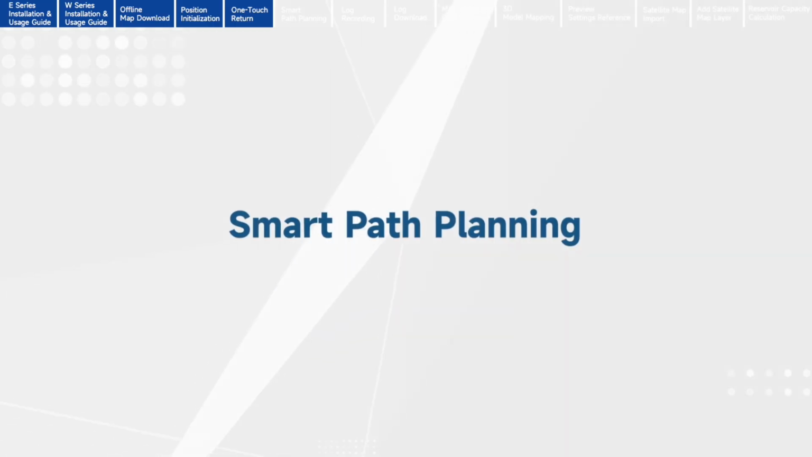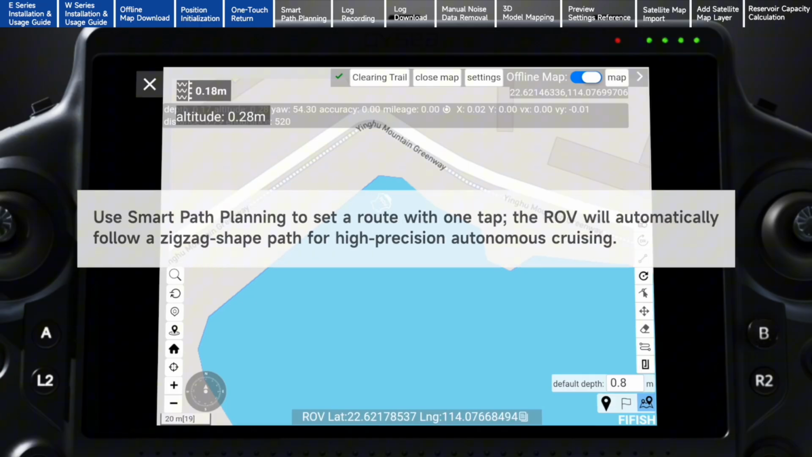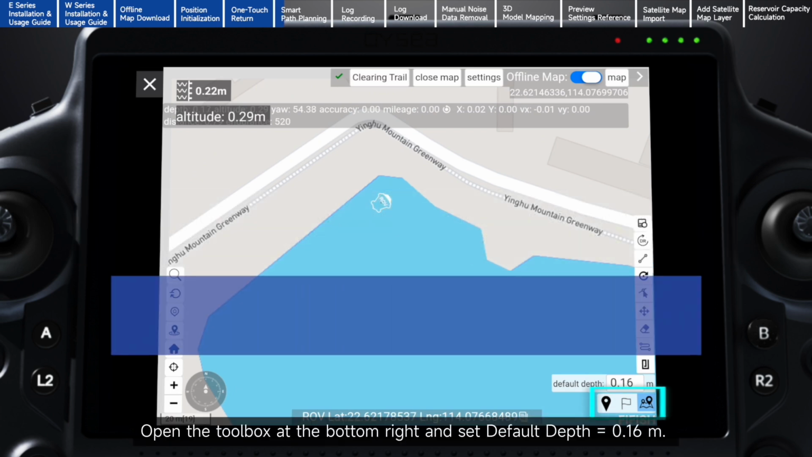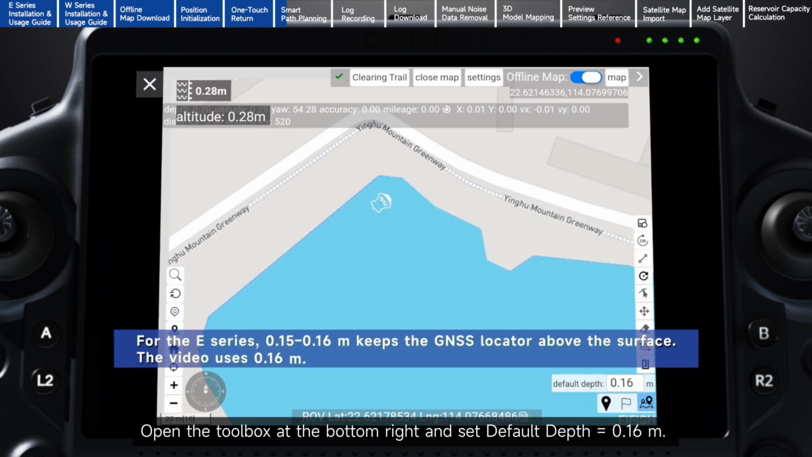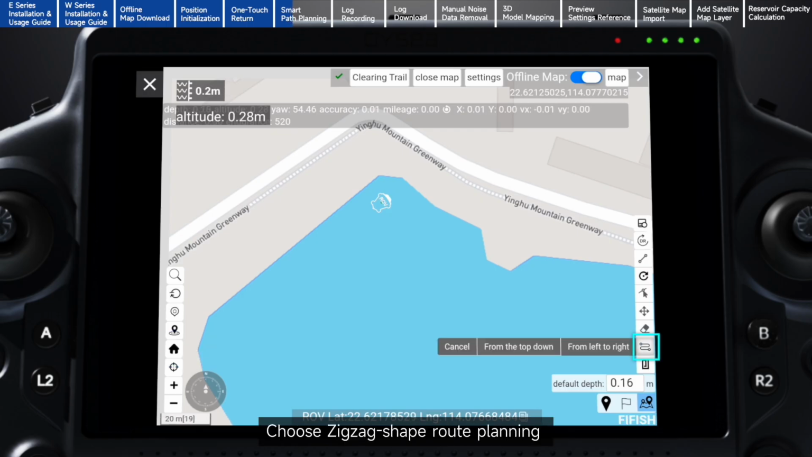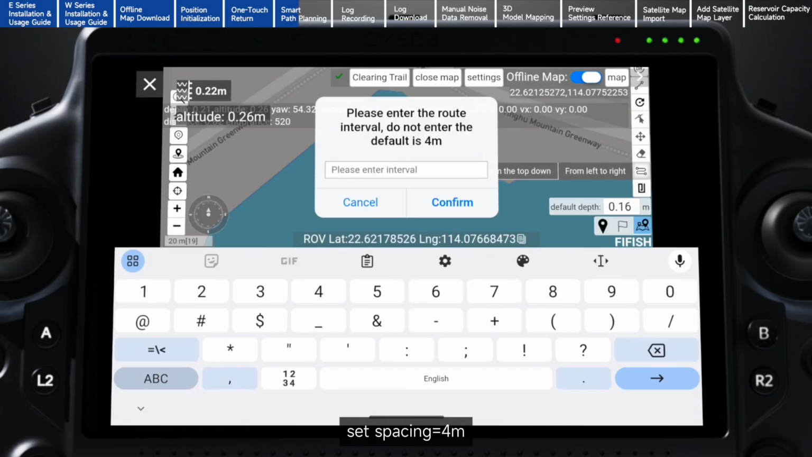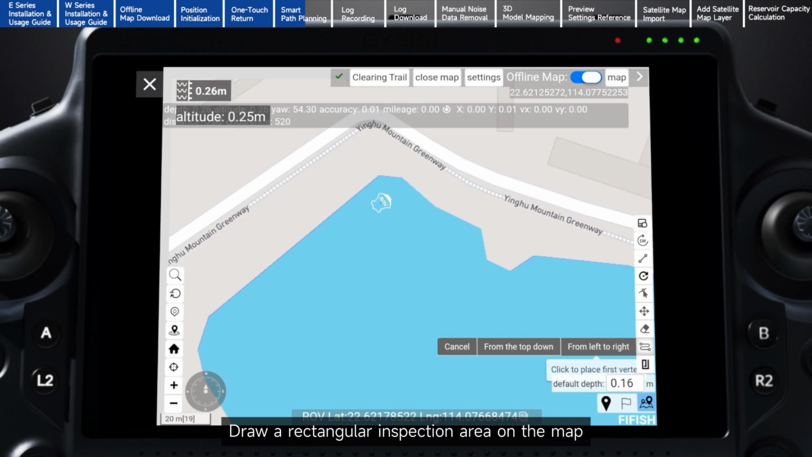Smart Path Planning. Use Smart Path Planning to set a route with one tap. The ROV will automatically follow a zigzag-shaped path for high-precision autonomous cruising. Open the toolbox at the bottom right and set Default Depth equals 0.16 meters. Choose Zigzag Shape Route Planning. Select Left to Right. Set Spacing equals 4 meters. Tap Confirm. Draw a rectangular inspection area on the map.